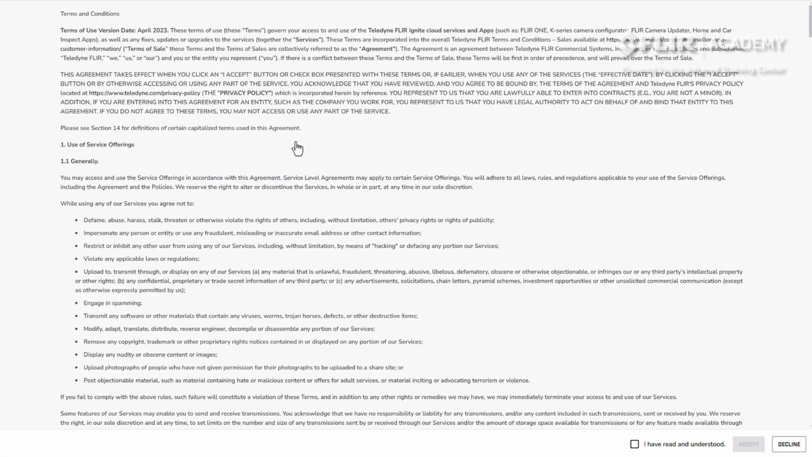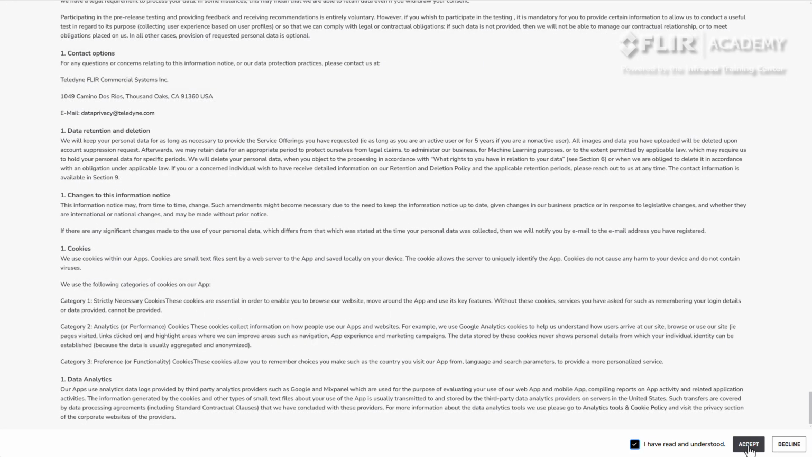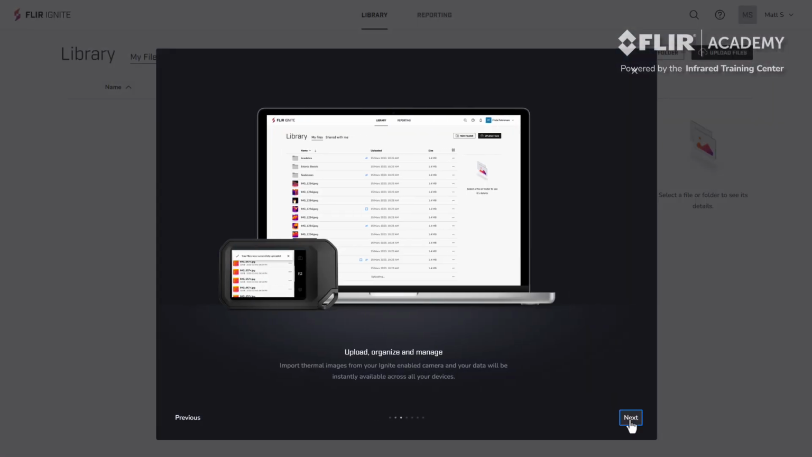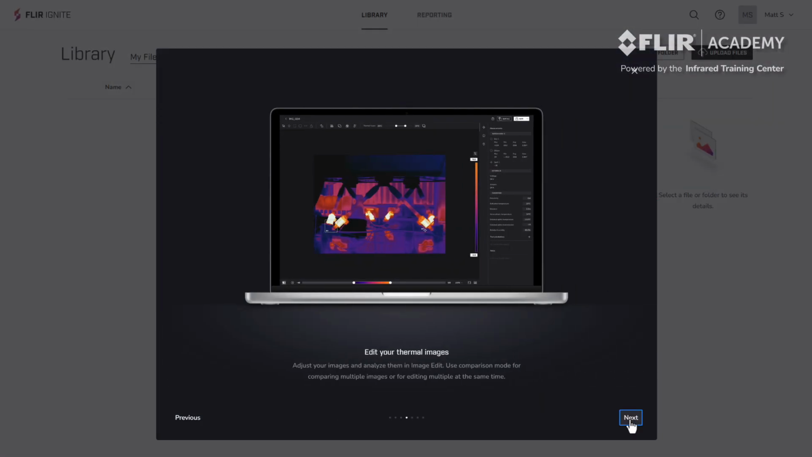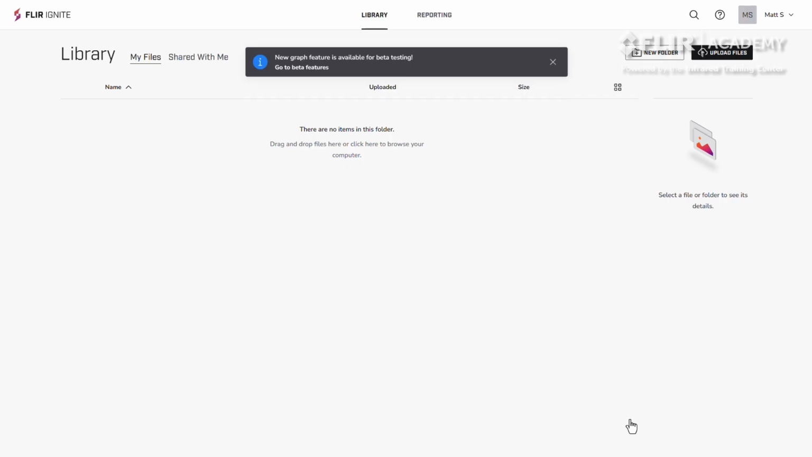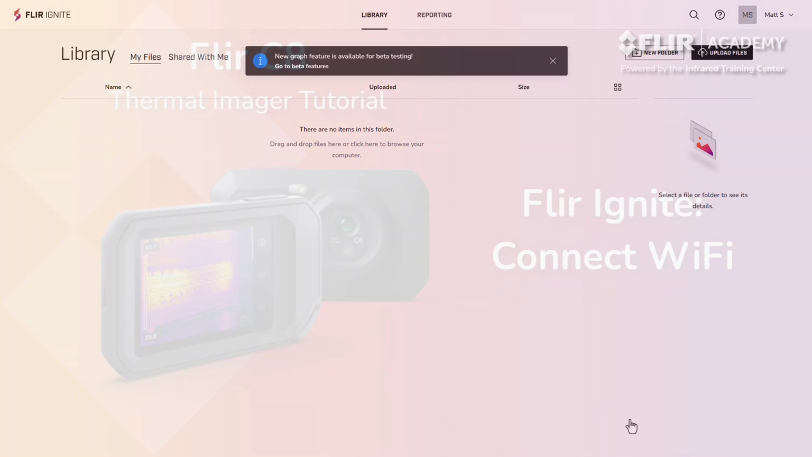After reviewing the terms and conditions and acknowledging that you've read them, follow the prompts that introduce you to Ignite and its many features. Now, Ignite offers a lot, so we'll cover more of that in another tutorial. For now, just make sure to get your account established so that we can connect your camera.